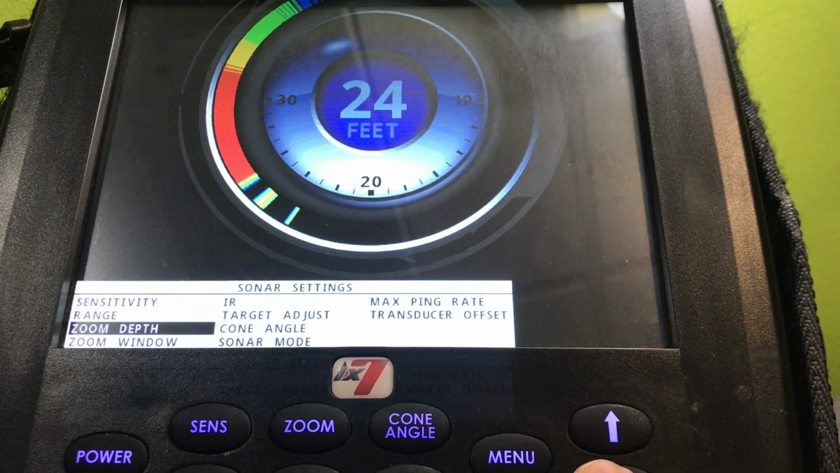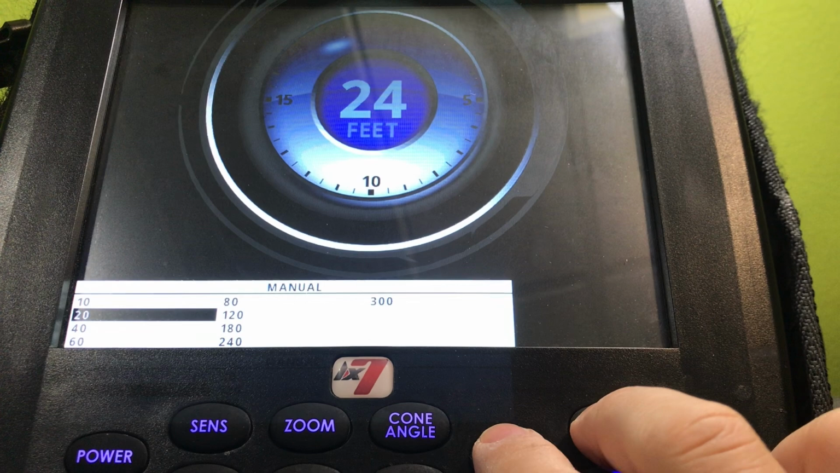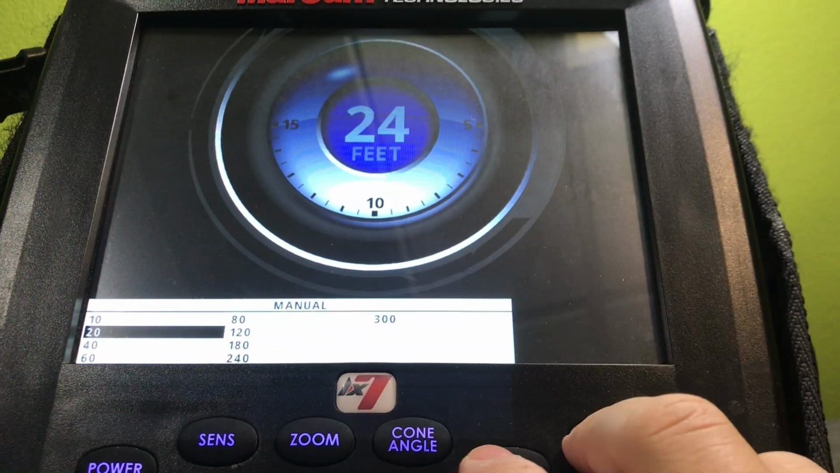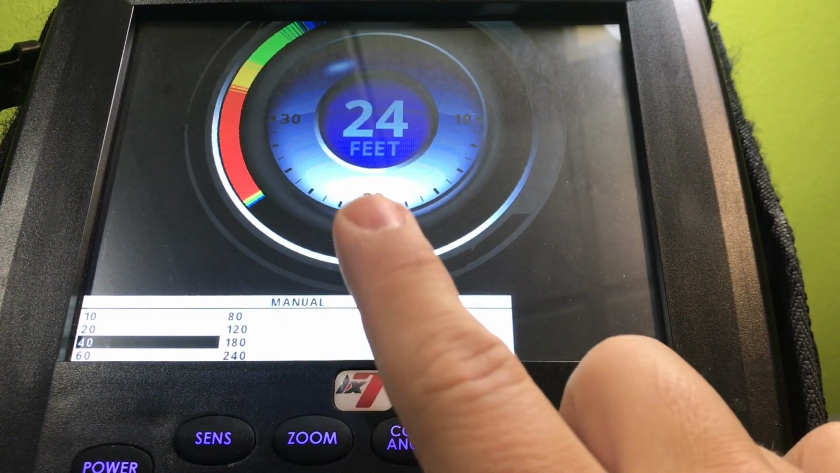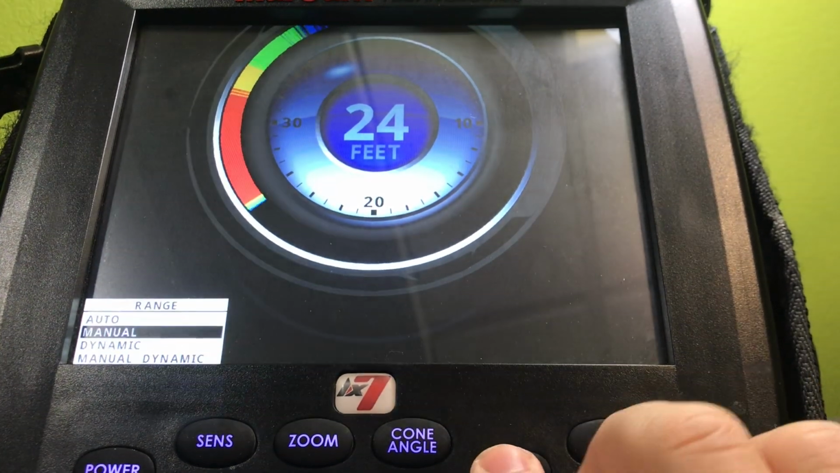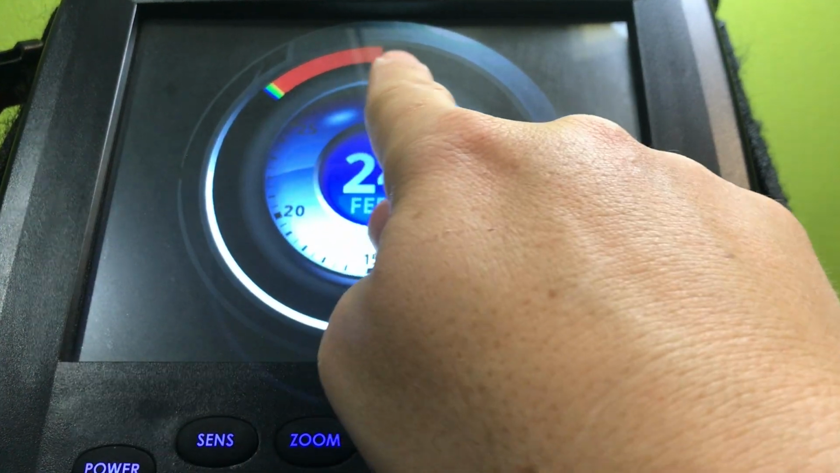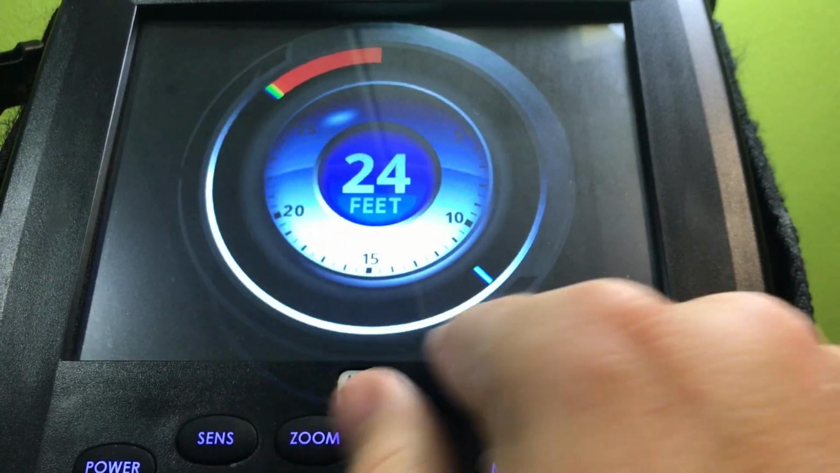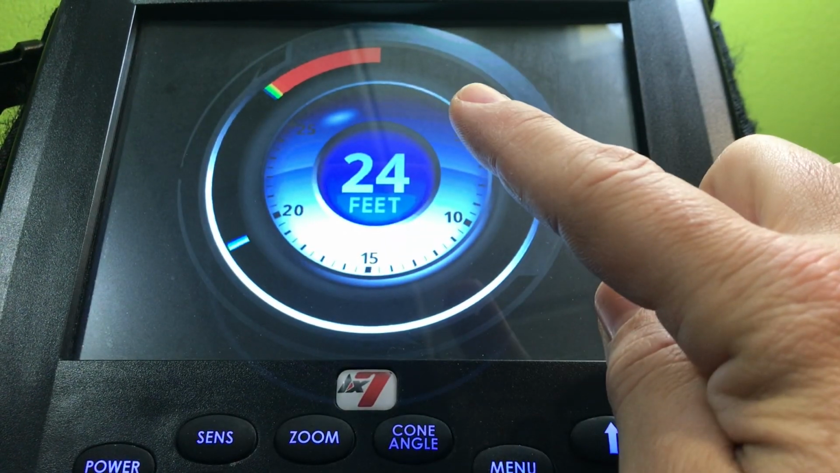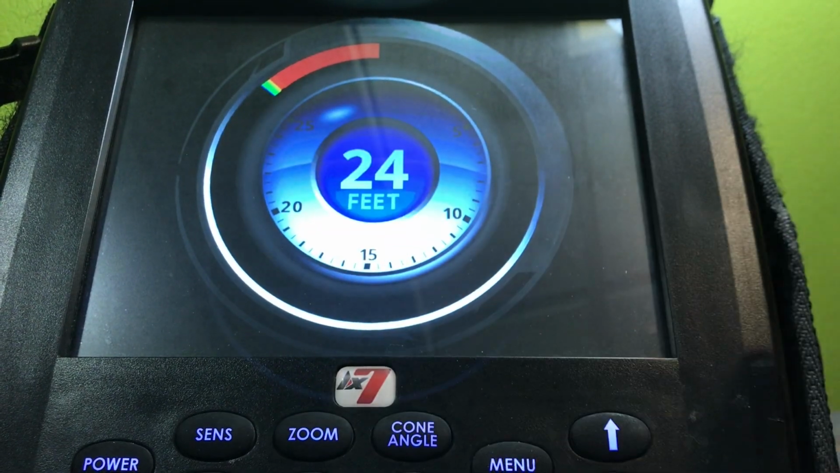But if I use manual, and it's 20 feet deep, you could use the whole dial that way, but it's 24 feet deep in the simulator. So you have to use 40 feet, which is the same thing as a regular flasher. But if you go to dynamic, it'll use the whole entire water column of the flasher to display that same 24 feet of water. So normally where 24 feet was here, now 24 feet is the entire dial.